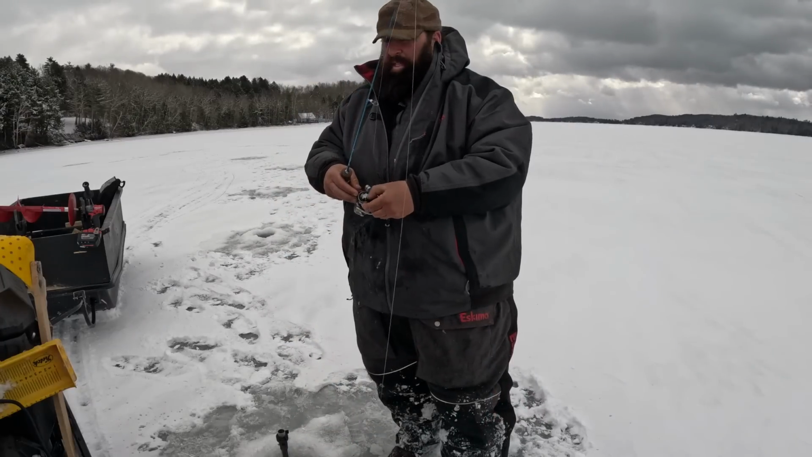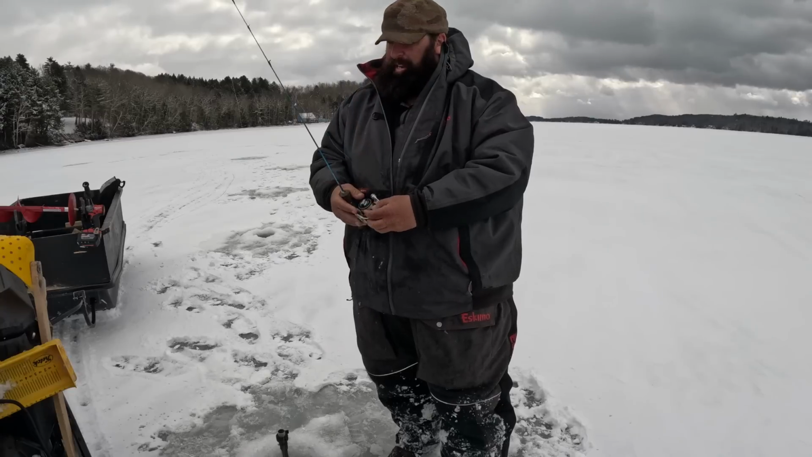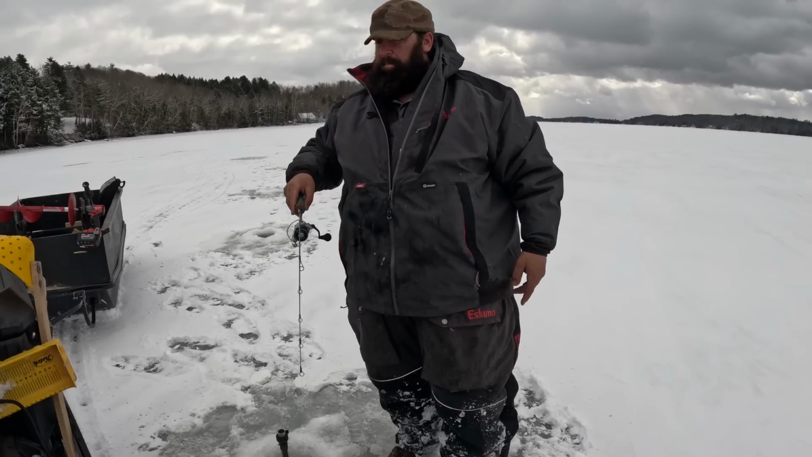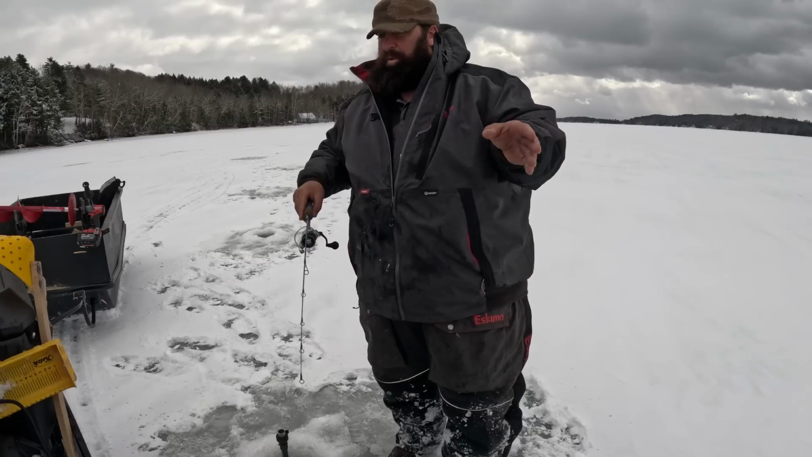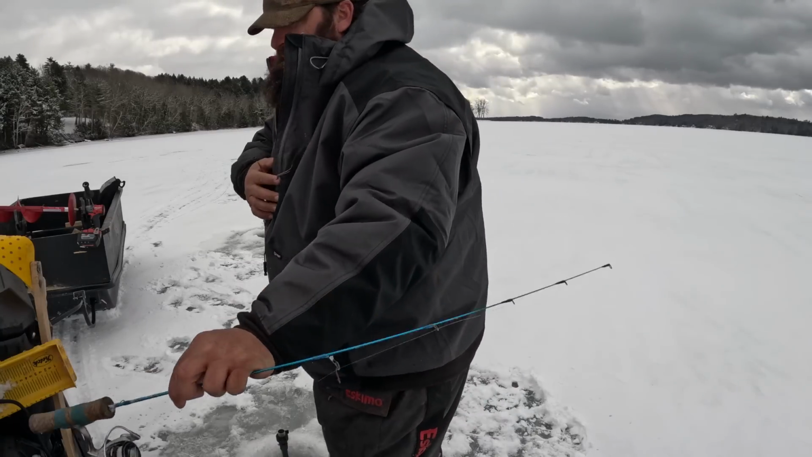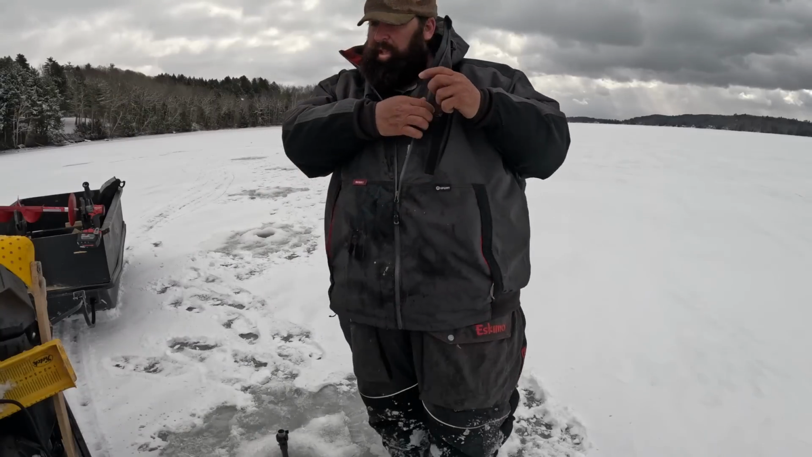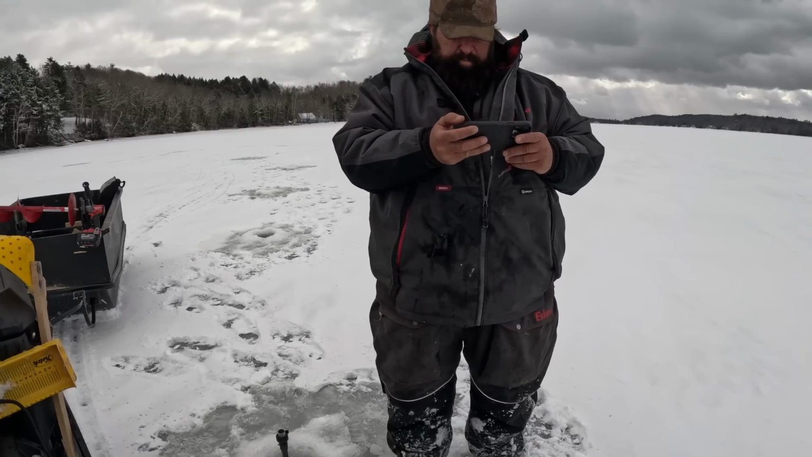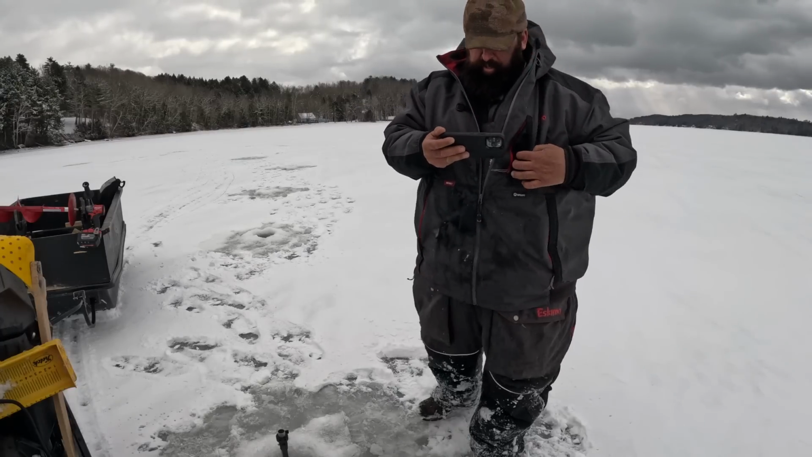Everything's iced up. I'm trying to thaw things out with my hand, get some of this ice off of my equipment. So I got a school like 25 feet ahead of me. I'm gonna show you guys on Helm, if I still have some battery left, how to catch those fish without moving your LiveScope. All right, let's go get them.